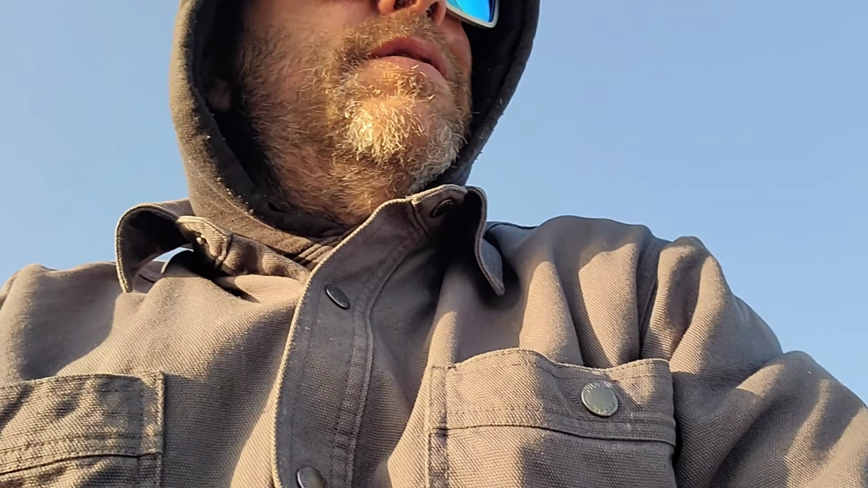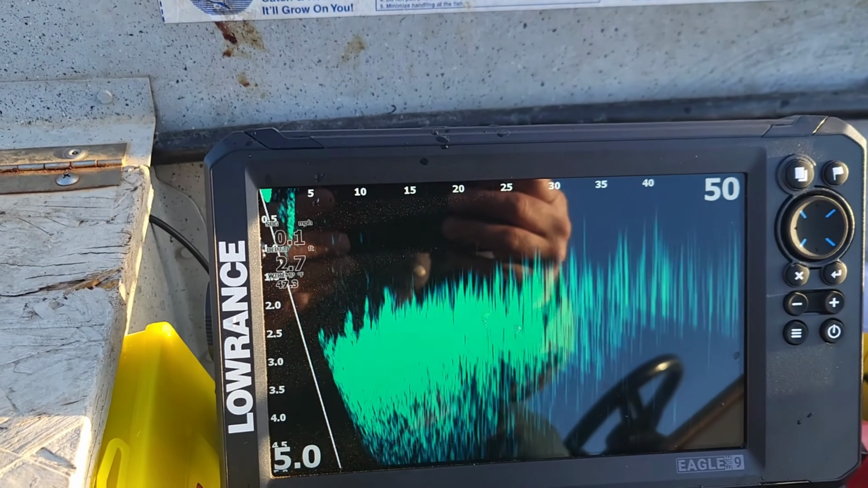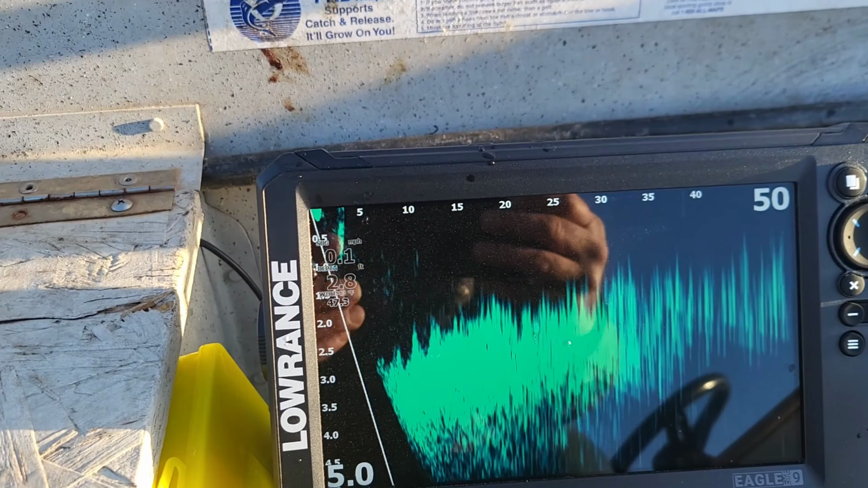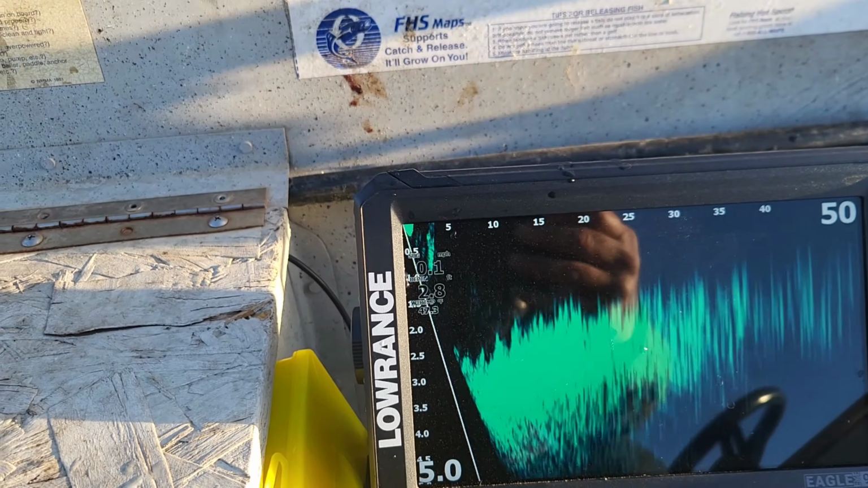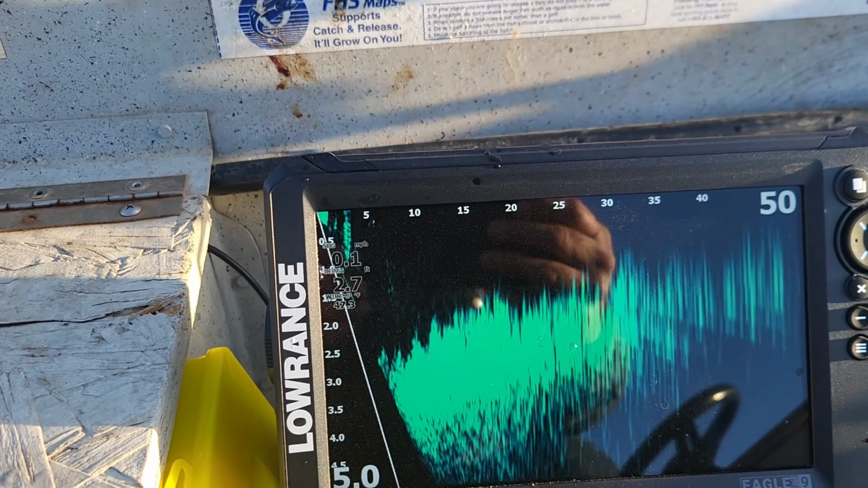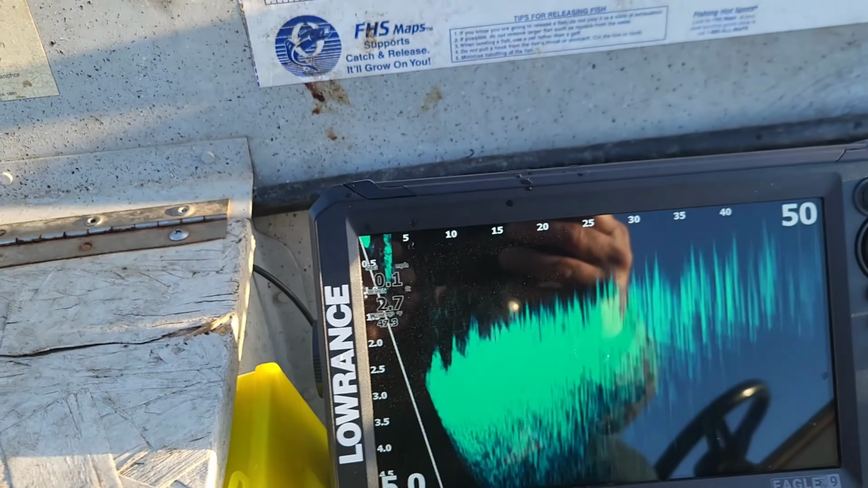Well, I'm kind of getting it dialed in on this live sonar. Well, I'll turn this around. Hold on. Alright, I'm fishing in like 3 feet of water now, as I was finding the weed tops here. Boy, when the fish show up, it looks like a set of teeth with a bunch of teeth missing. You'll see a whole bunch of them.